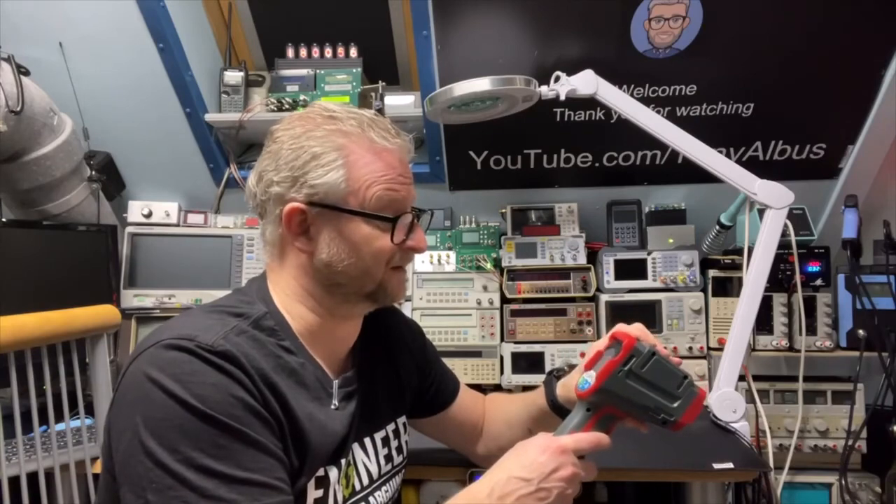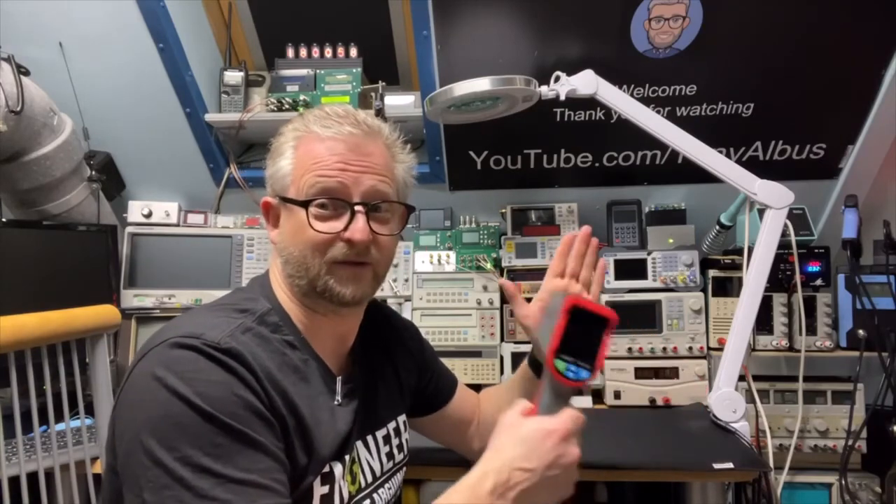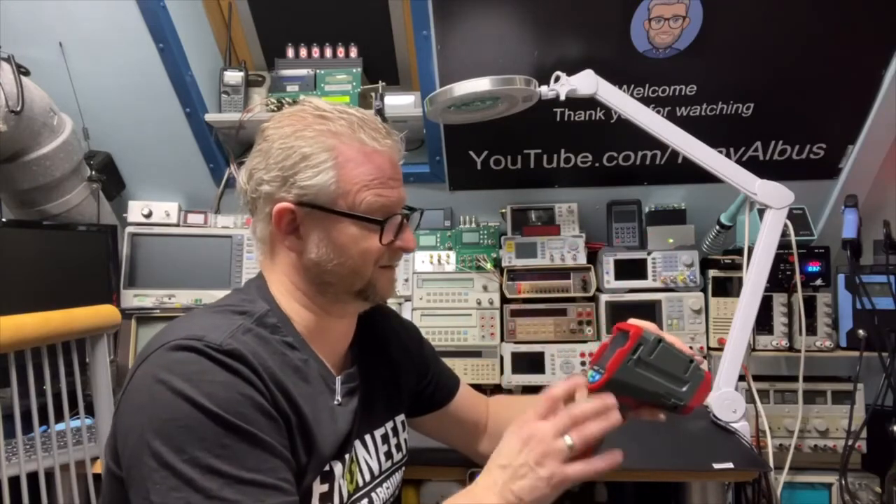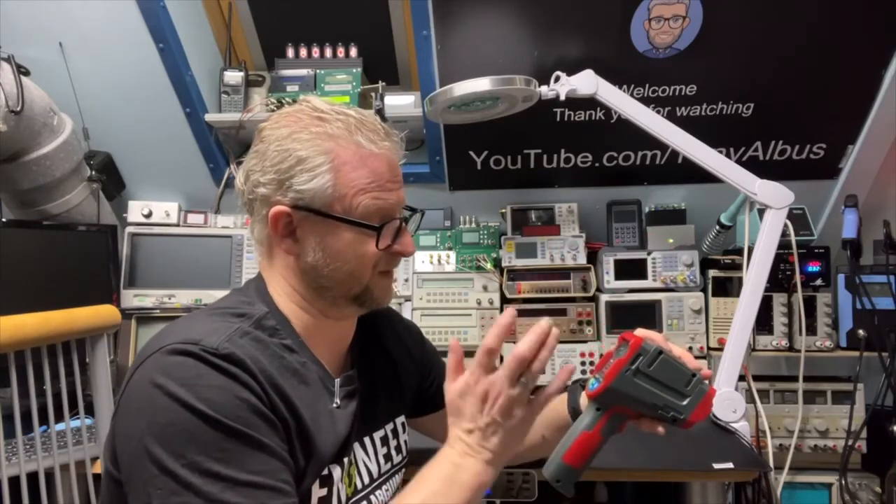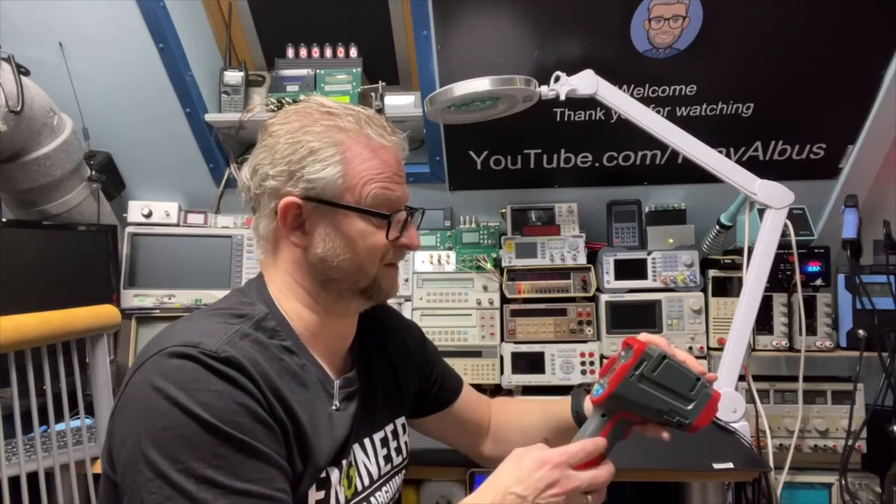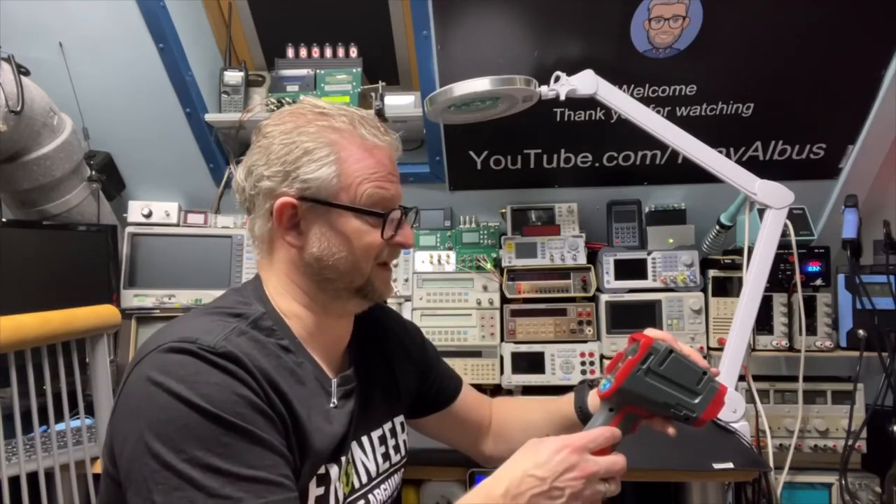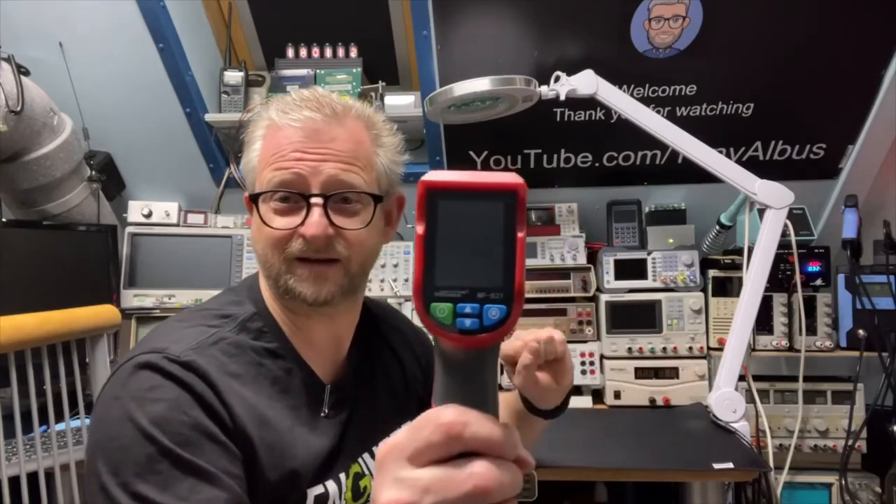Maybe it's not fast enough, because also if you look at it when you move, it is not that fast, but it is not made for that. Now it's really for getting the temperature image, and it doesn't need to be moving fast. It is kind of a nice tool.